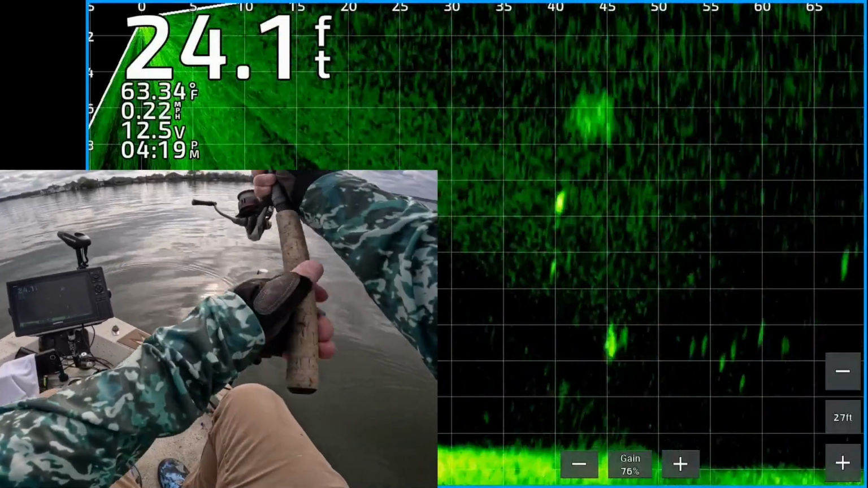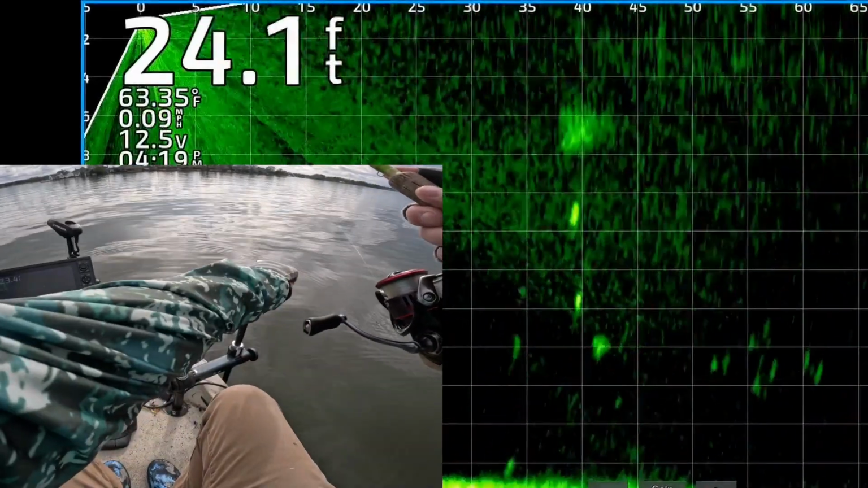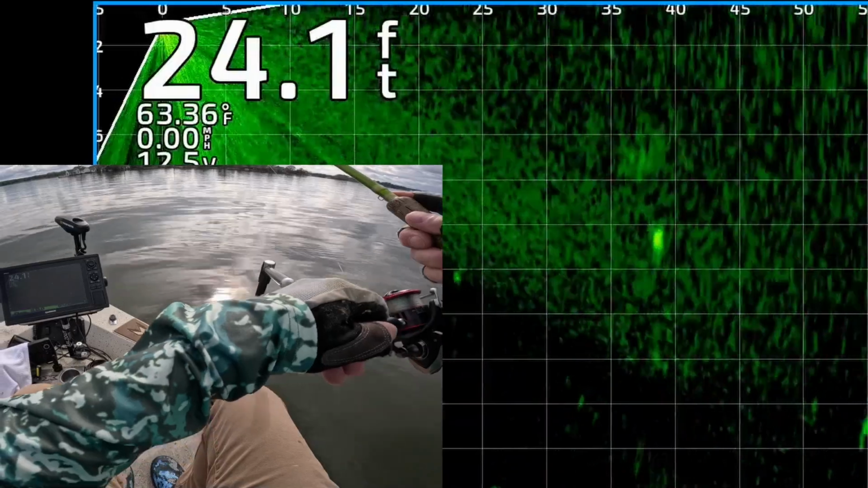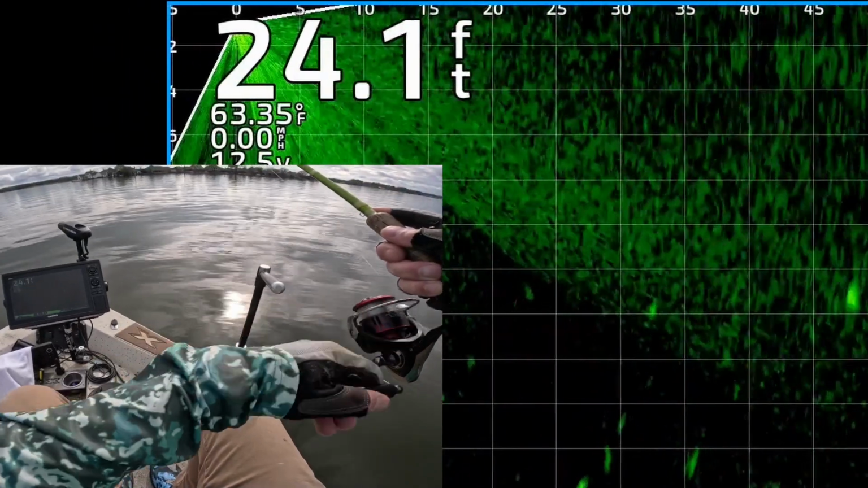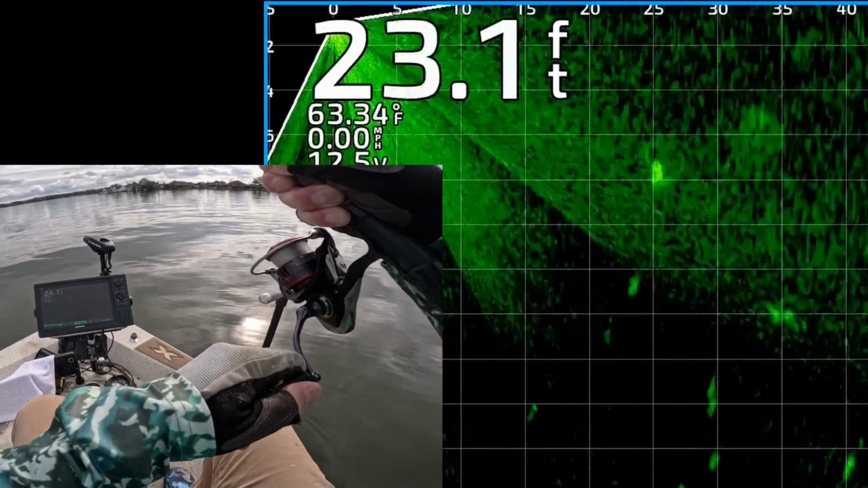Alright, there's a nice looking crappie 40 feet from the boat. There's my jig and weight coming down to it. Got to line up that transducer, get it pointed right at it. And you can barely see it, but that fish is chasing it. He's about to eat it right now. There he is. Got that one.